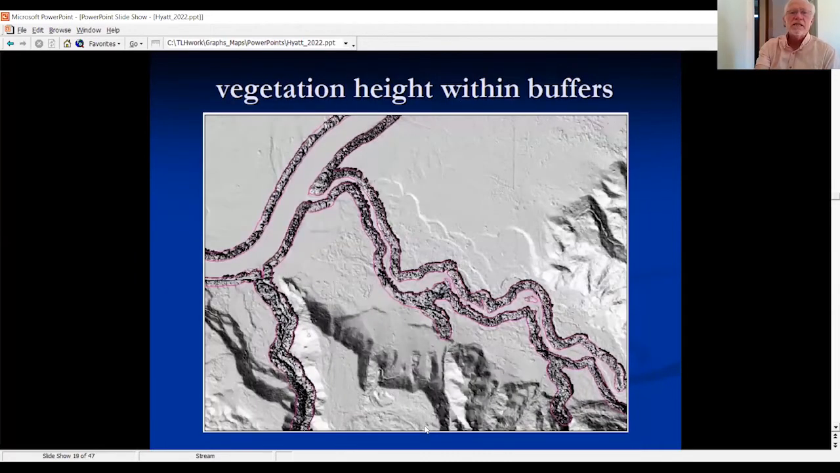So using these buffers, and here's the beginning of the large wood model. Within the buffers, I used an all canopy, all return point cloud to develop a canopy height model within the 150-foot buffer. I also did it with a 300-foot buffer, but I'm going to show you the 150-foot results, and the reason will be obvious here in a few minutes.